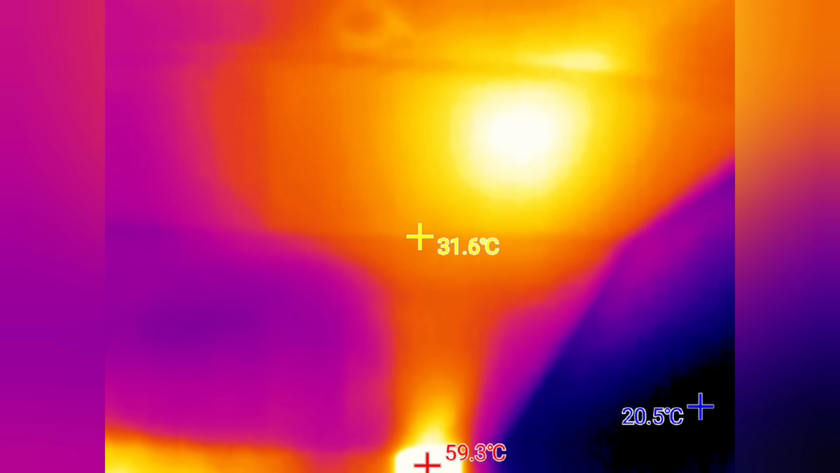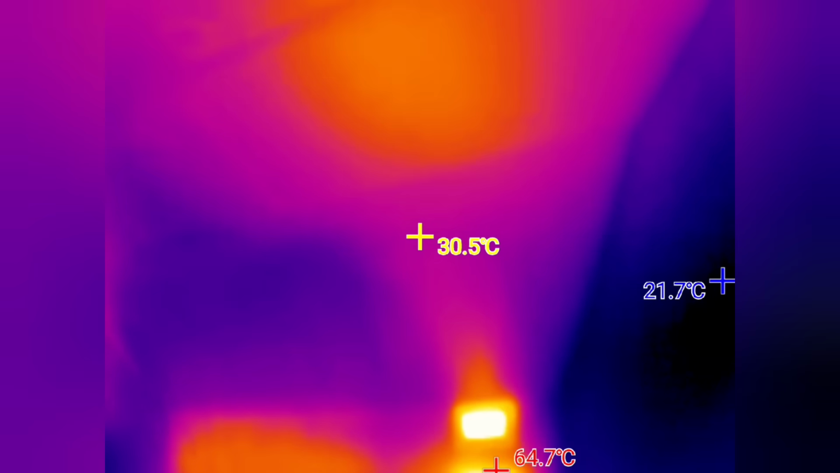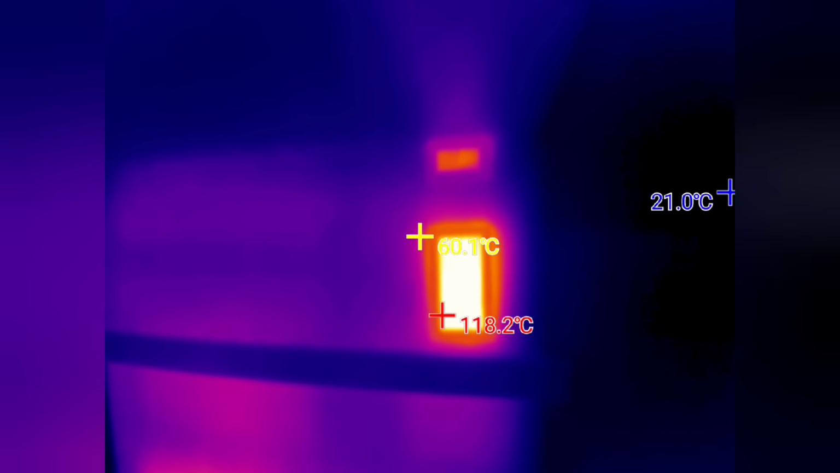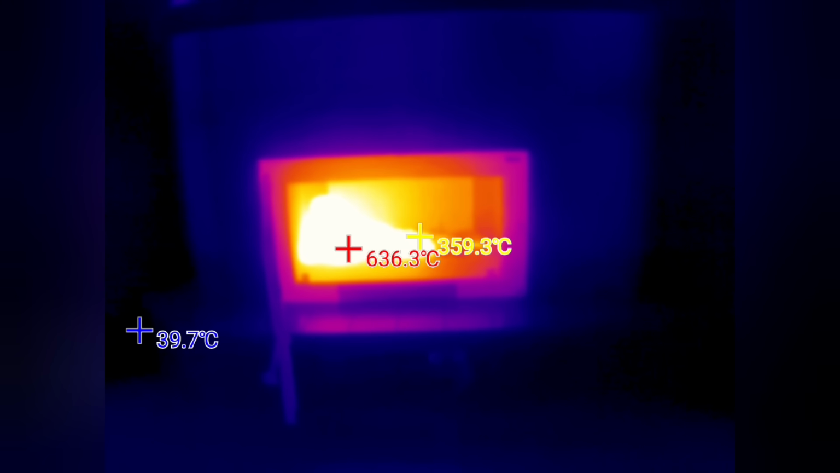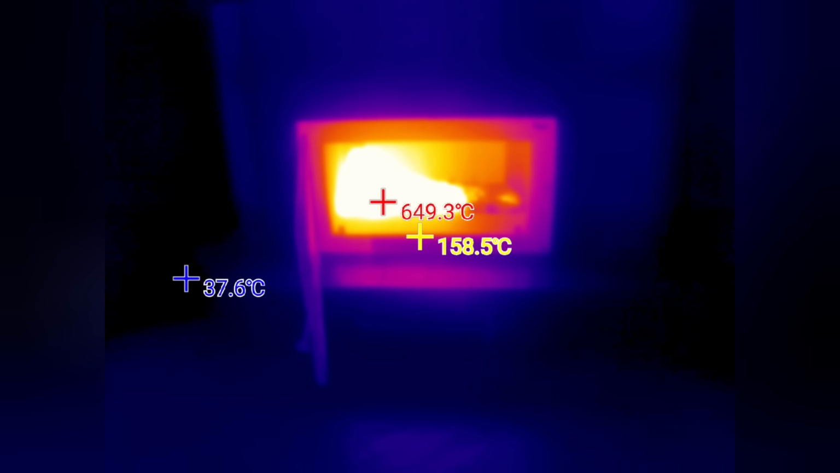Take a look at what the current temperature is right now. You can feel that warm air is constantly blowing out from that spot, and it gradually spreads out throughout the entirety of the room, slowly dispersing itself all over the house. Take a look. This is interesting. I've opened the fireplace door, and you can see the approximate temperature right in the center where the firewood is burning.